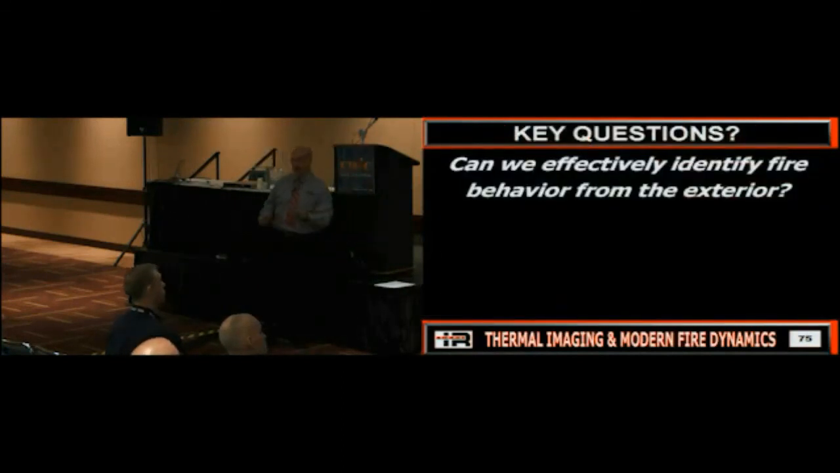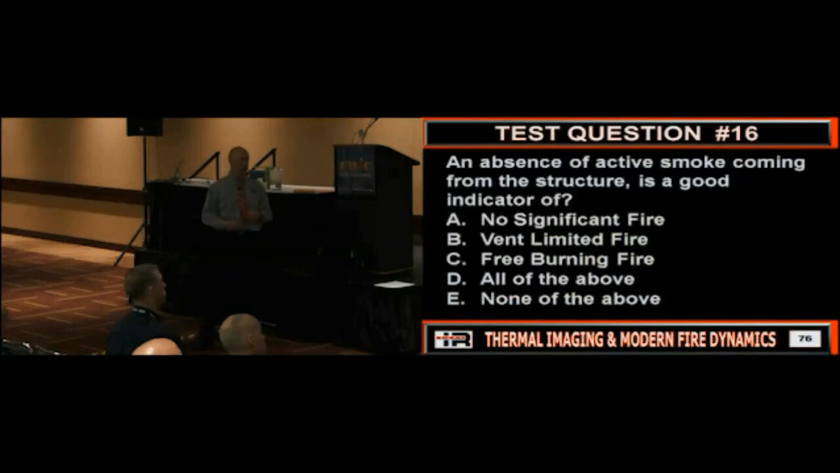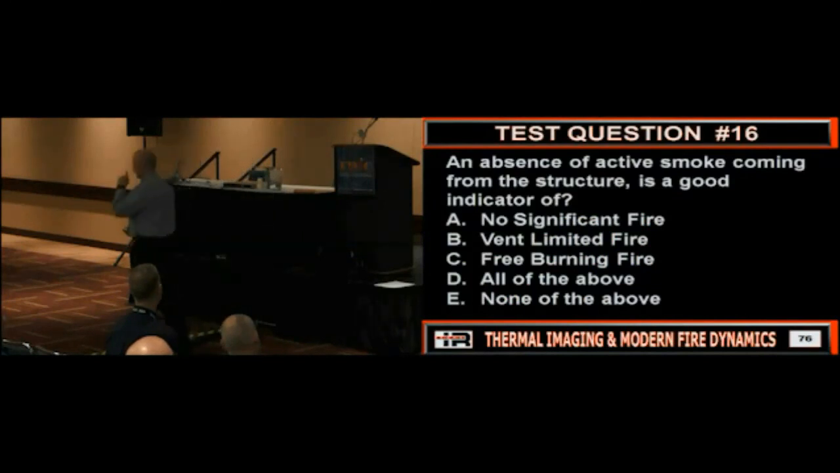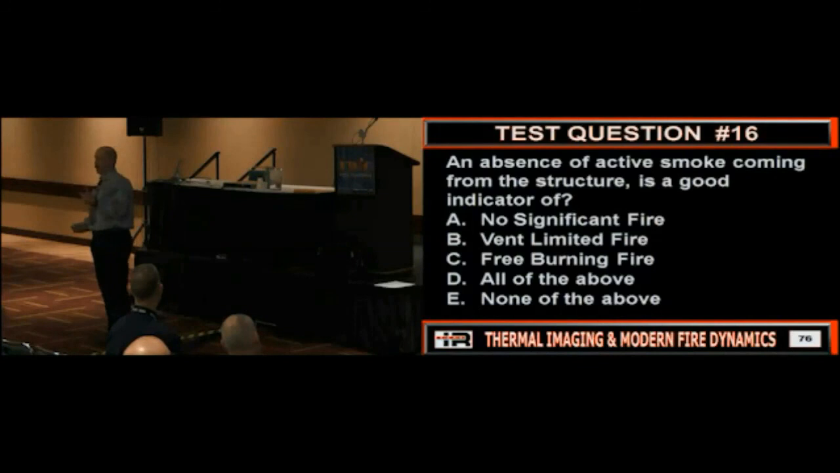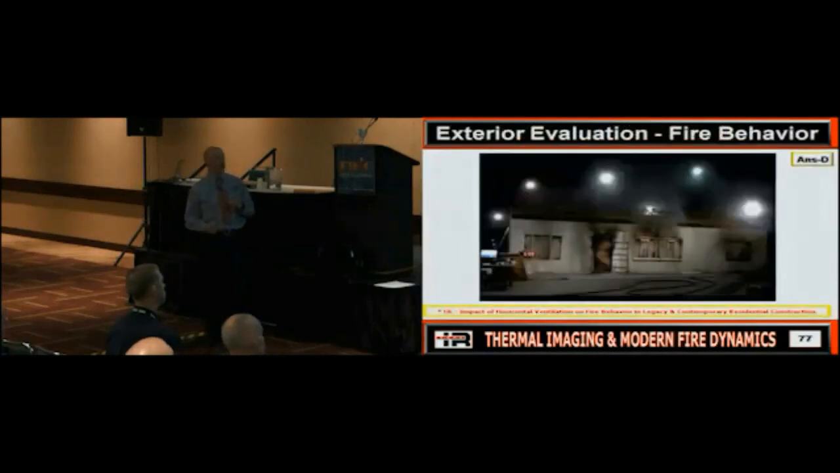Can we identify our fire behavior from the exterior? Yes, definitely. Closed or open box, free burning, vent limited, contents or structure fire. If we don't have smoke coming from the structure, is that really a good indicator of anything? Be careful. Because I've had a lot of people pull up and say no smoke showing, and what do you hear on the radio a minute later? 10-75 or working fire or fill the box, right? So watch that smoke doesn't sucker you in, and they've done a good job at showing some examples of this.